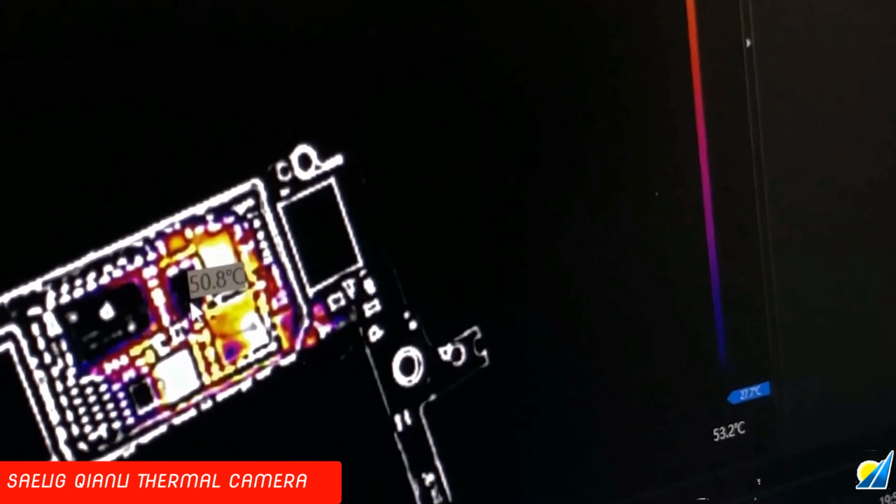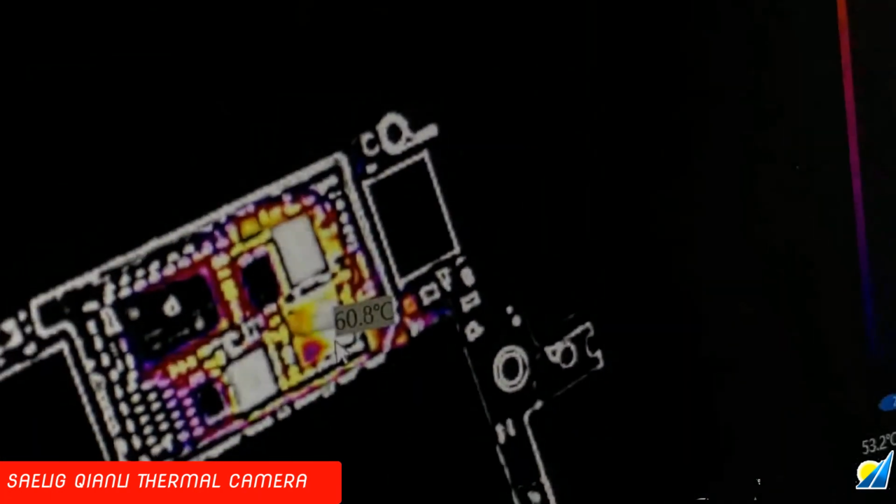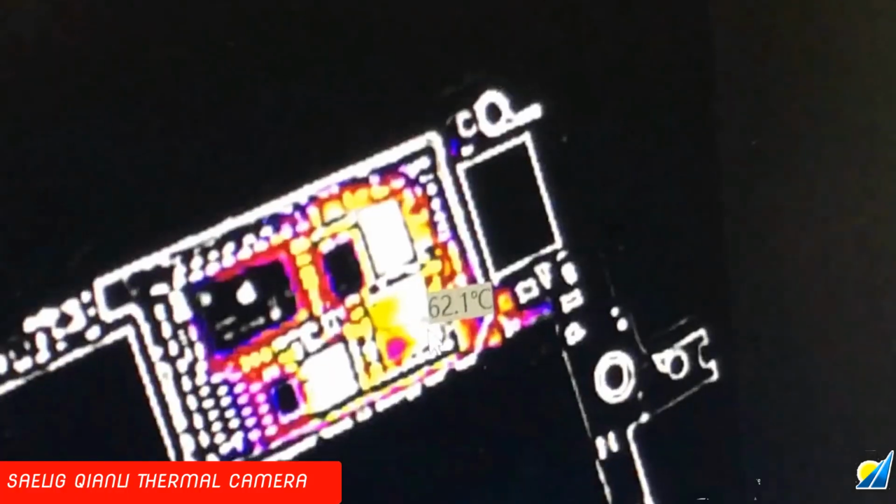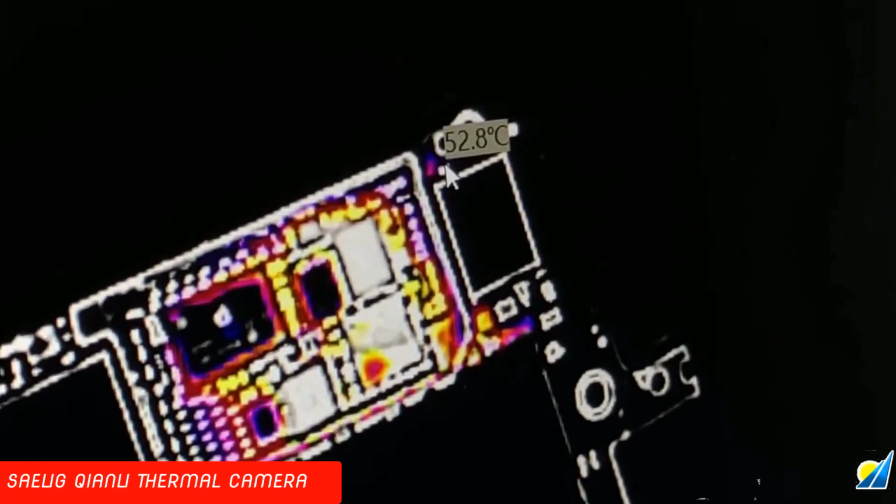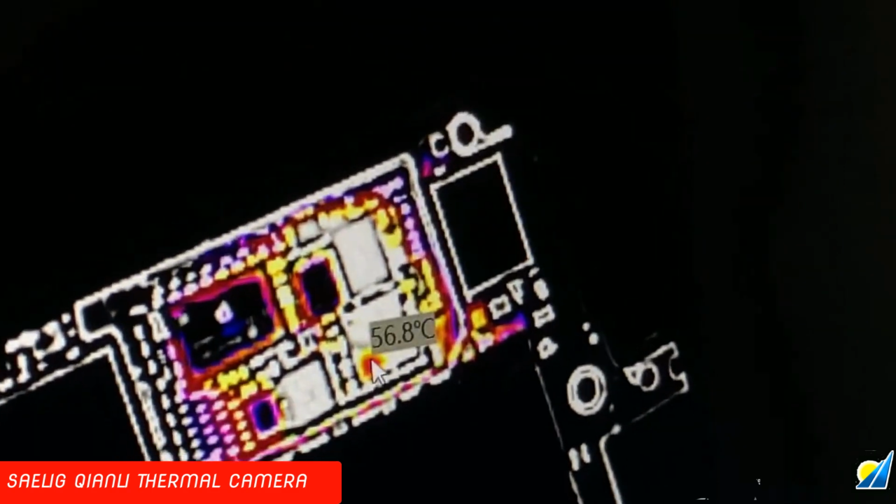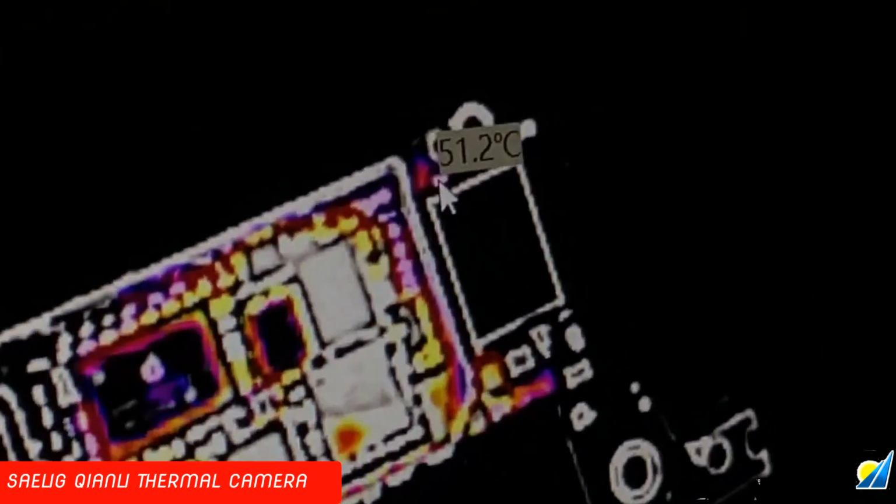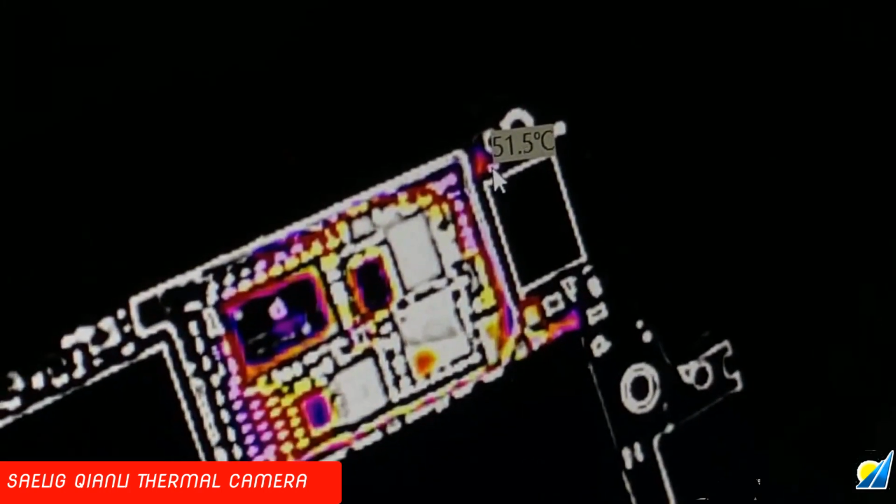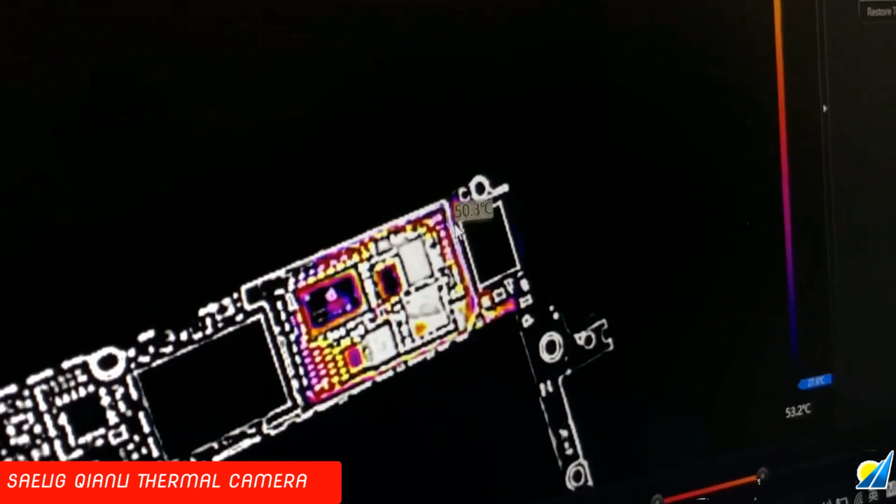So if you use the normal way to find out the problem point, you just can't do it, because the temperature is lower than this area. But this is the problem point. So if you use your hand touch or lip touch, you just can't find the point.